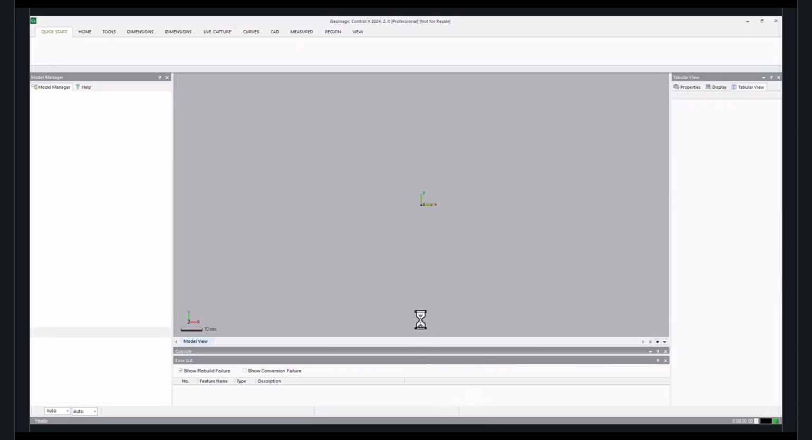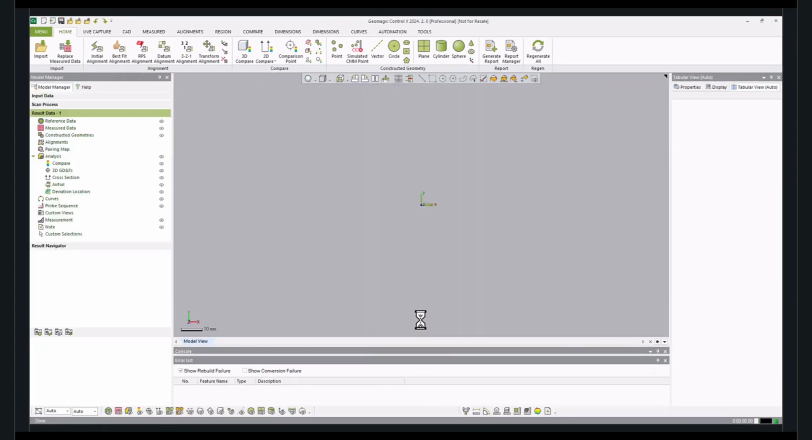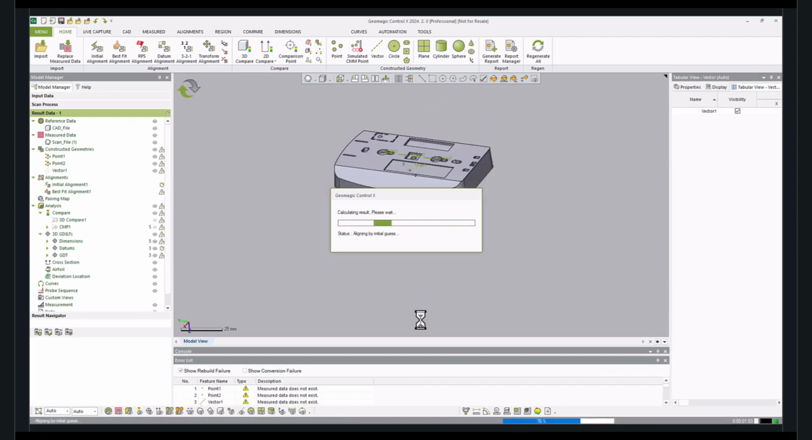The scan would be imported and aligned with the CAD file present in the template file, and all of the inspection processes devised in the template file, like 3D compares, dimensioning, GD&T, 2D compares, sectional compares, whatever was made in the template file, would be promptly performed and the results would be recalculated. The desired form of the report would be generated and exported.